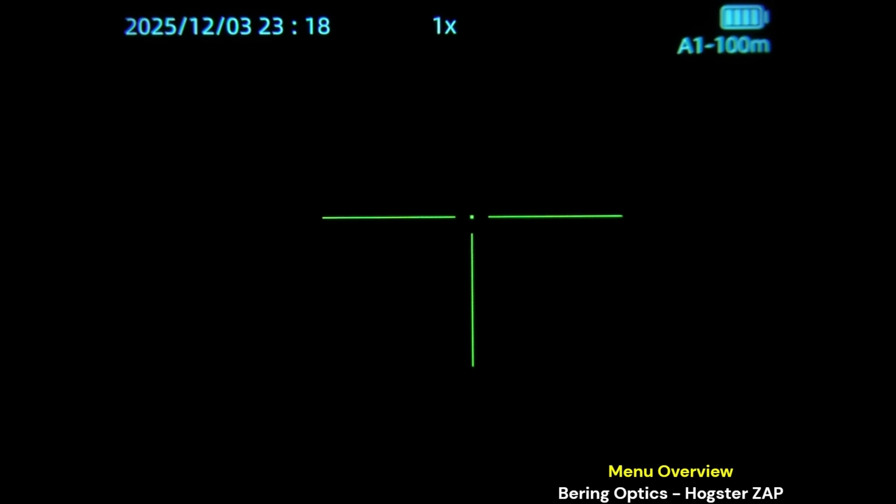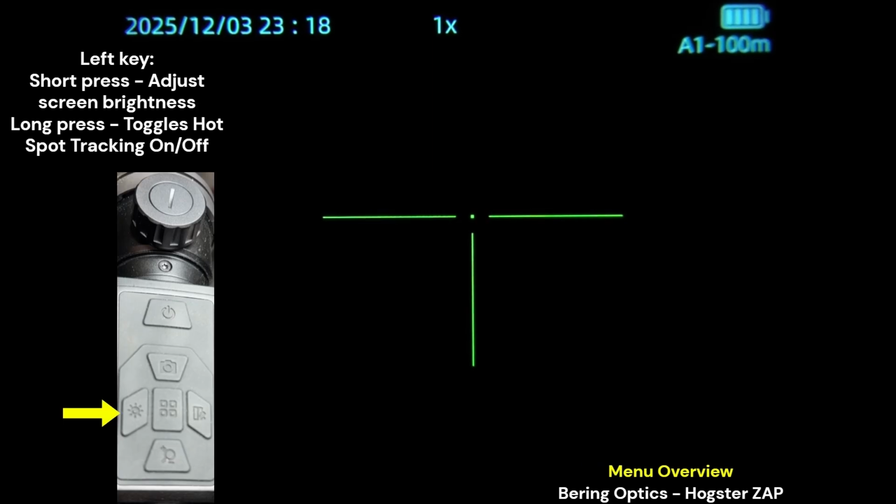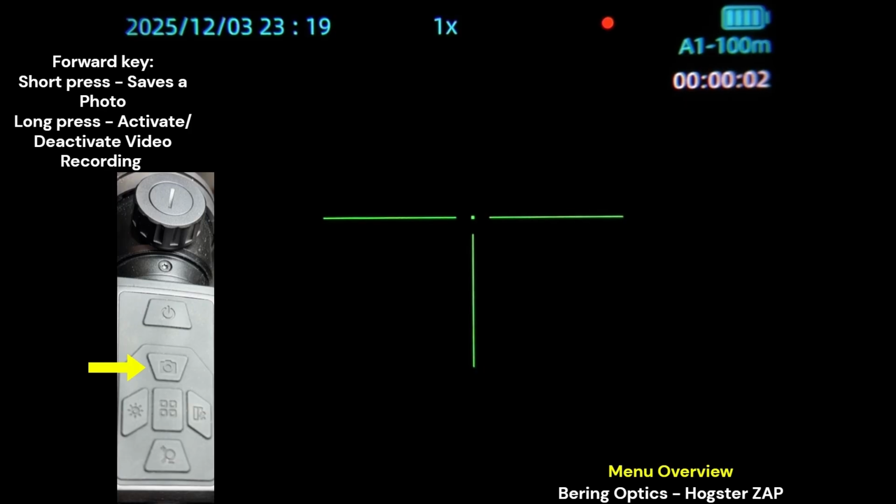And then to finish up, there are 4 directional buttons on the top of the scope: forward, back, left, right, and the middle menu. If you click the left key, you'll see the brightness changing. So left directional, when not in the menu, is the brightness of the screen. The forward directional button is going to save a picture. You see the picture flash in the bottom, and then you press and hold to record, and that tells you you're recording a video.